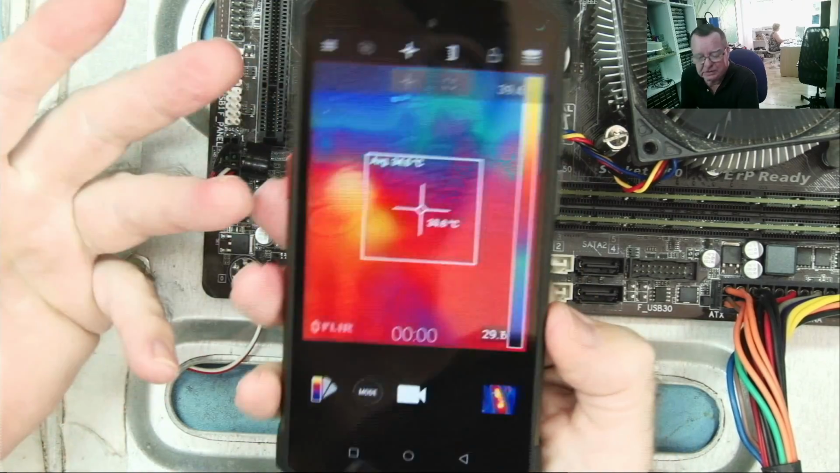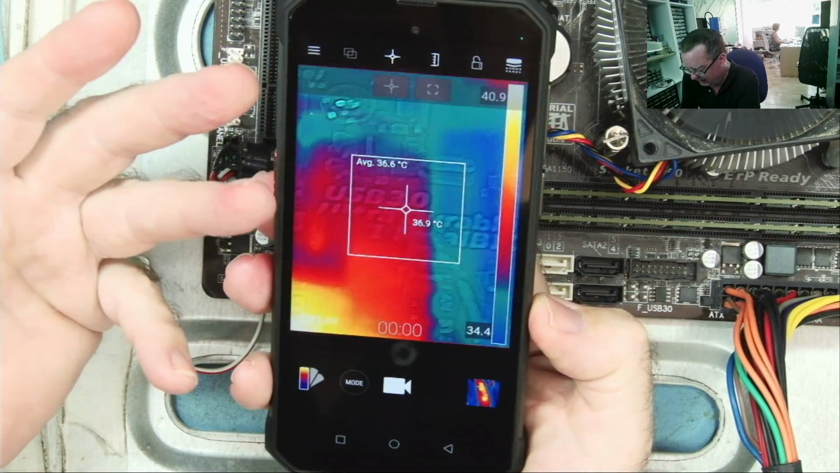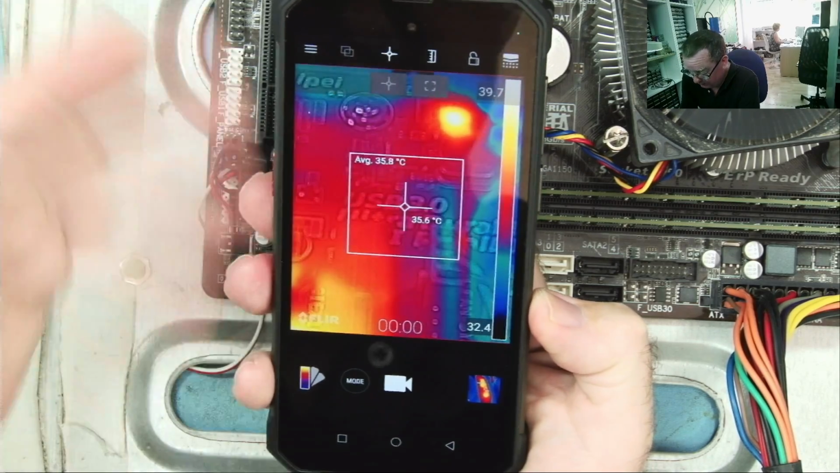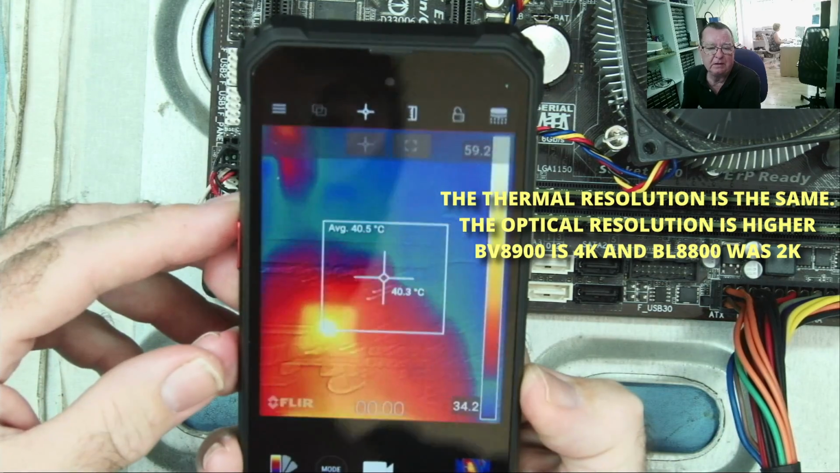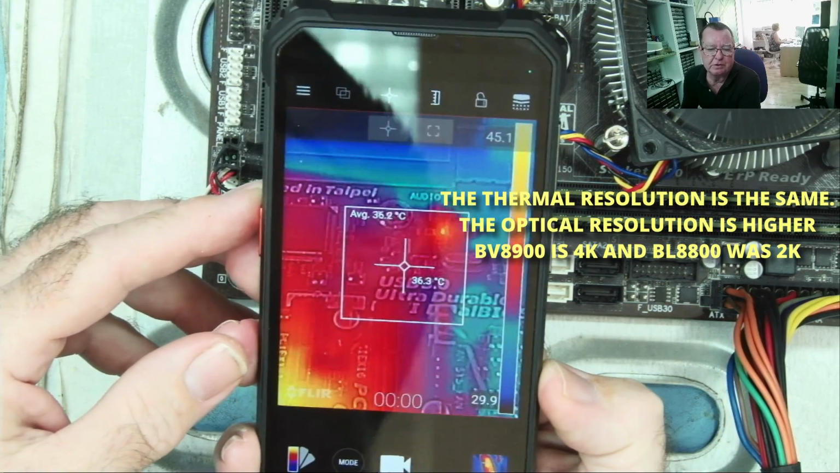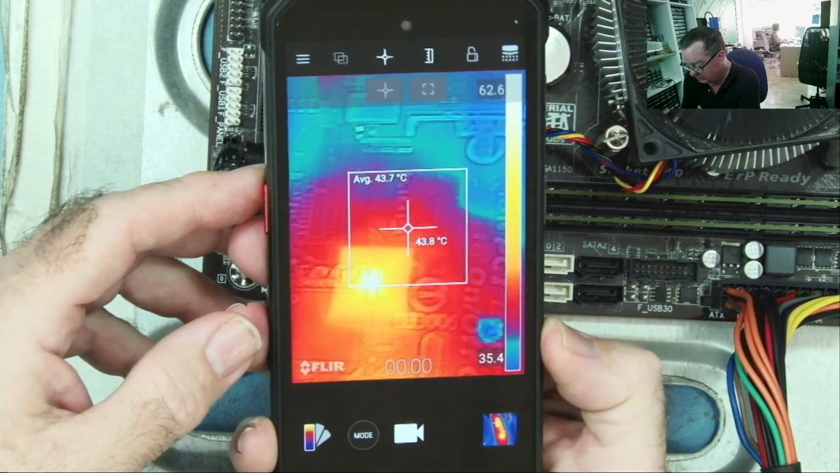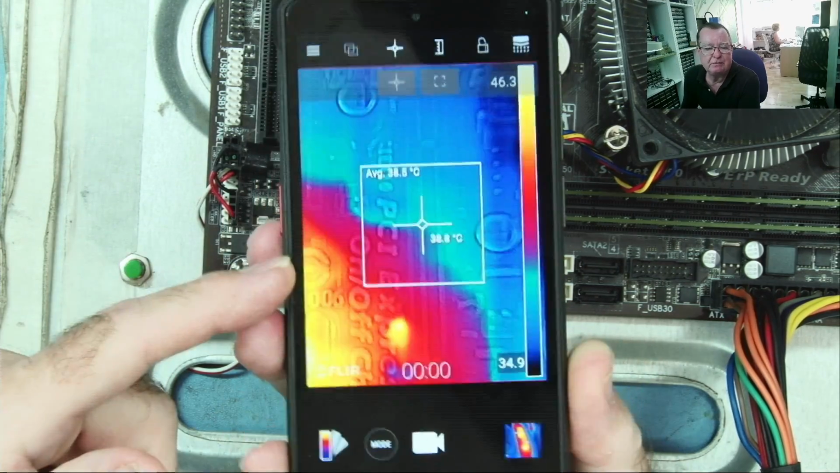So really, I would say this performs pretty much the same as the model I reviewed last year, the BV8900. Very similar performance, the resolution is the same, the optical plus thermal overlay is the same. It works much like the other one. I think this is quite an interesting device.